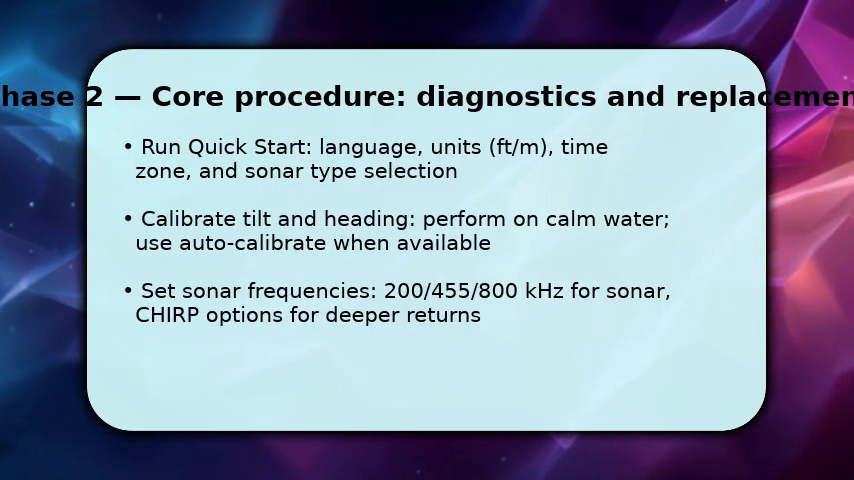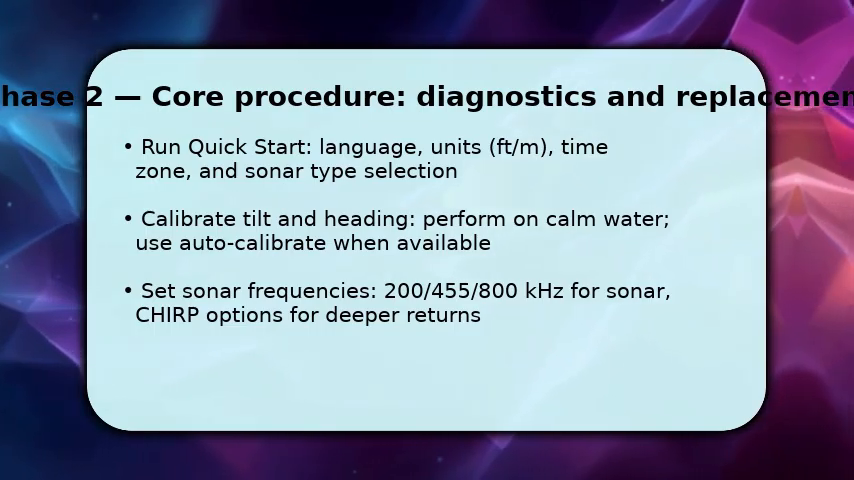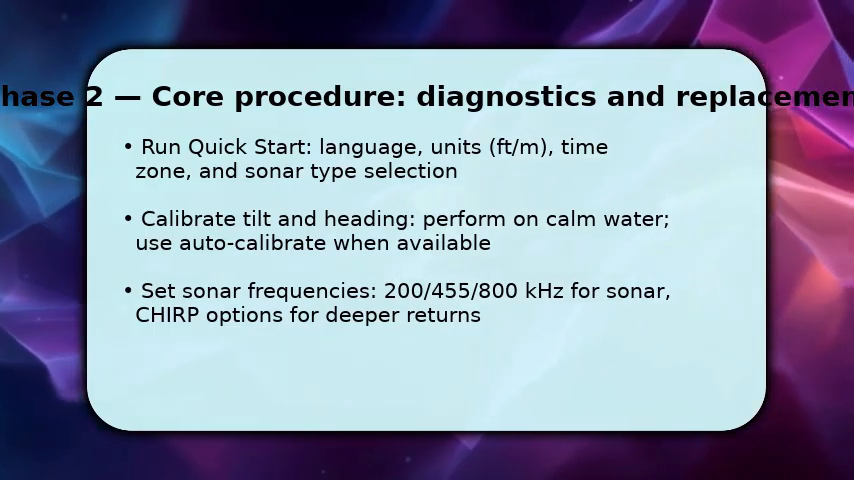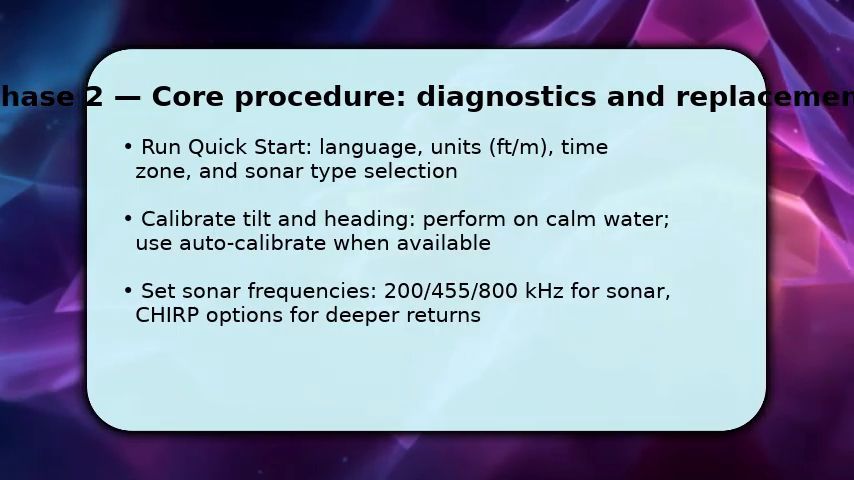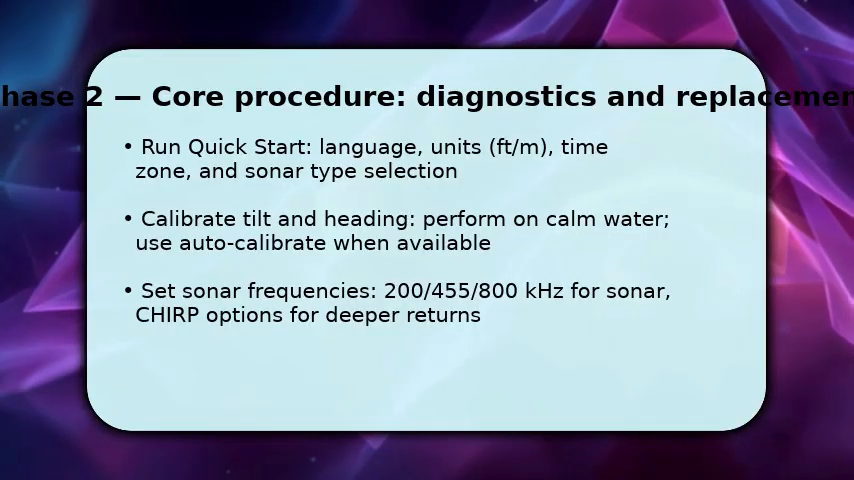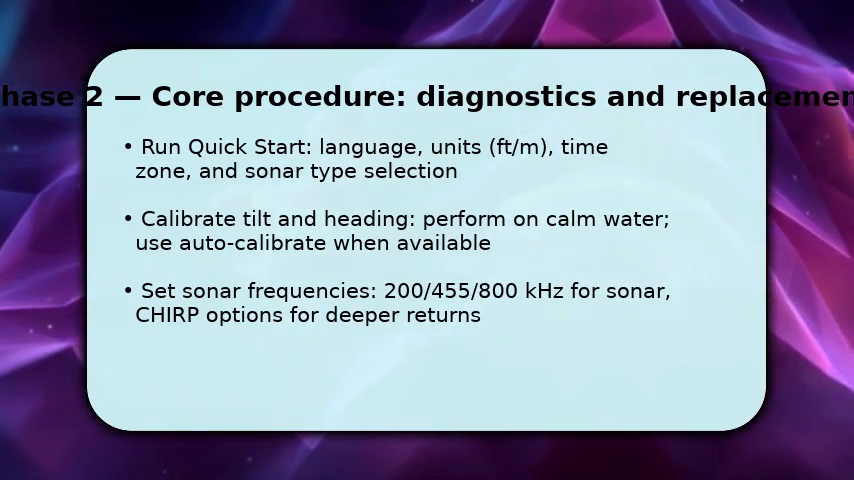Begin the quick start. Choose language, units in feet or meters, and correct time zone, then select the sonar type that matches your transducer. Once done, perform tilt and compass calibration on calm water. This aligns heading and reduces drift, and you should use auto-calibrate if present.